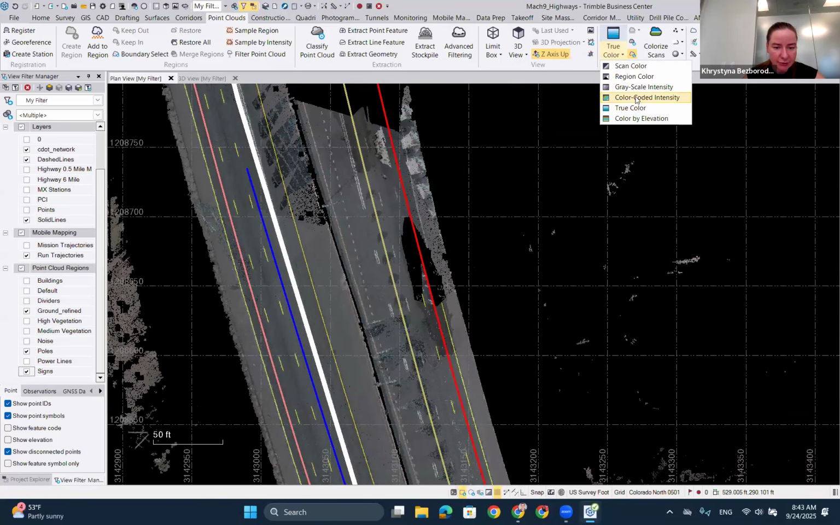If you have photogrammetry data from a drone, are you able to extract roadway line work as well? With photogrammetry data, you definitely won't be able to use the automatic extraction because it works only for MX data. But I've seen some data sets where you could extract lines with the semi-automated mode sometimes.